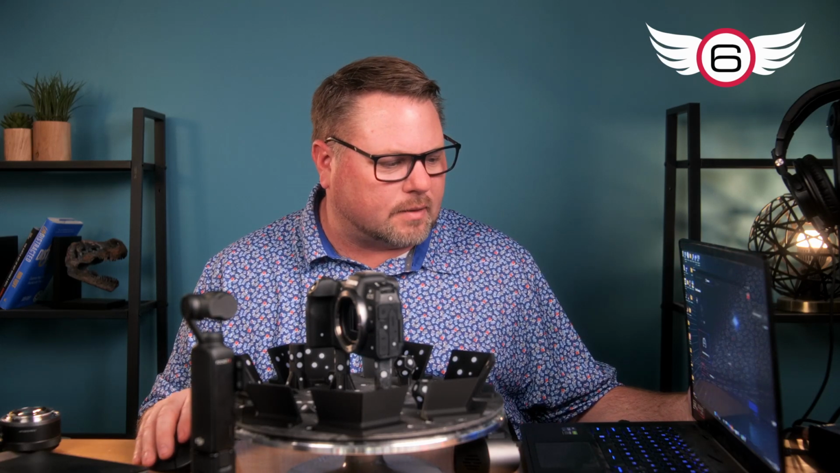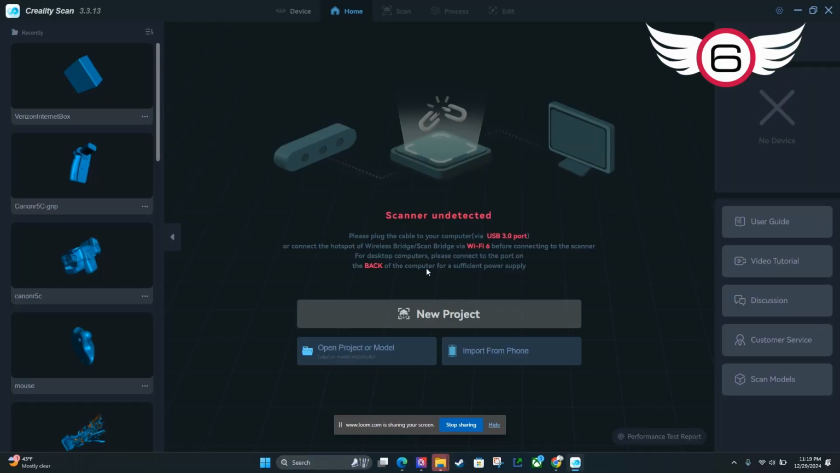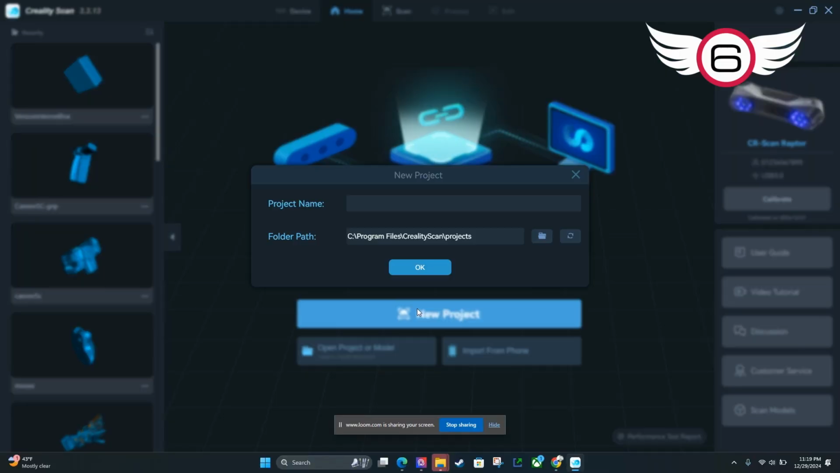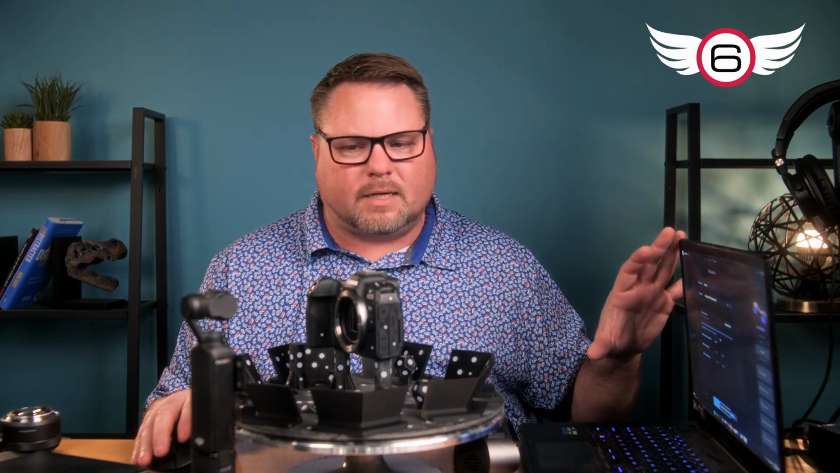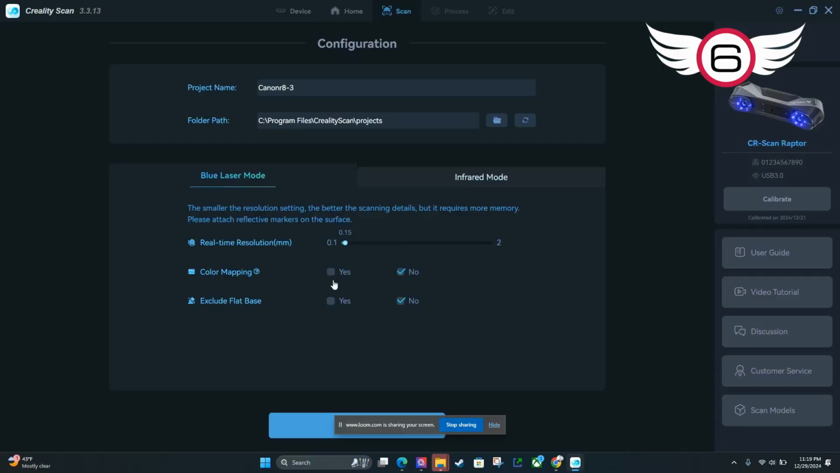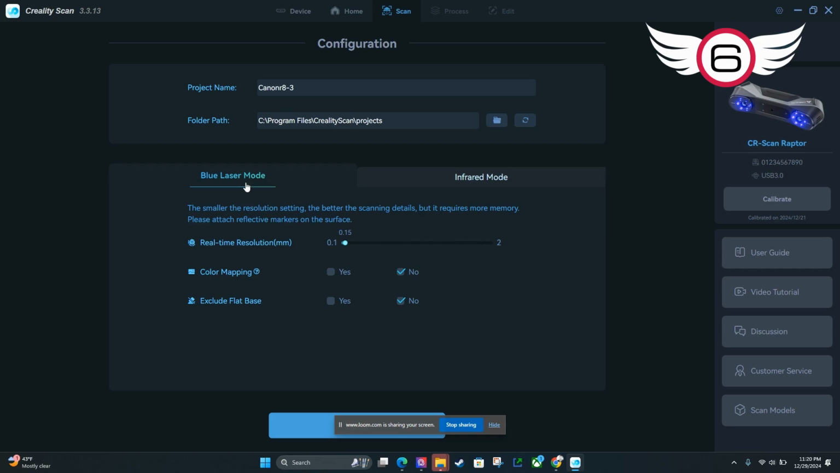The next thing I'm going to do is open up the Creality Scan software, and it's going to detect the scanner, and I'm going to hit new project and give it a name. All right, so I've got the name set, and it brings me into this configuration page. And really the first thing I'm going to want to do is choose between blue laser mode or infrared mode. And since this is a small object and I've got the tracking dots, I'm going to do the blue laser mode. If you're doing larger objects, you need less resolution, you can use the infrared mode, and then you don't need the tracking dots or as many of them.